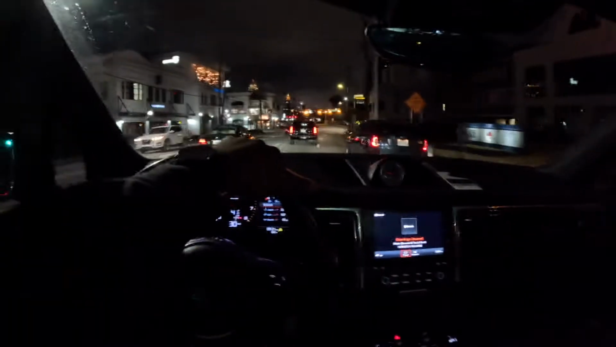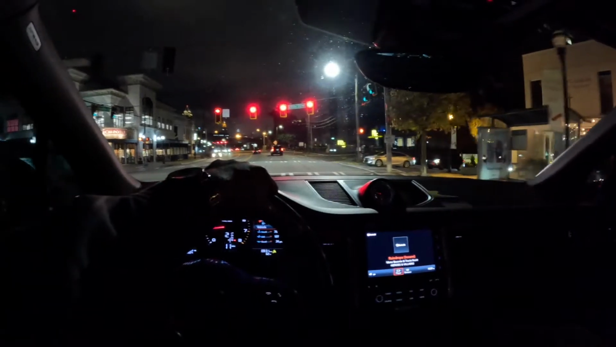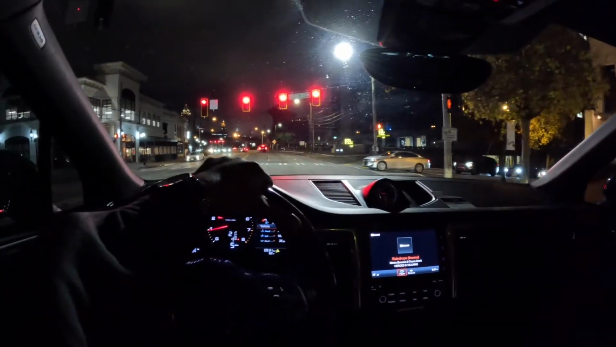Oh man, I'm catching every red light, bro. Every red light. I'm gonna launch at the light. Put it in sport. Hold up, there. Put it in sport. Feel me? Put it in sport. Put the heated seats on. See, that's the difference with this car. I can put the heated seats on. Matter of fact, I'm hot. Put the cooling seats on. Never mind, it's too cold. You know, put the heated steering wheel on. Okay, we good. You feel me?